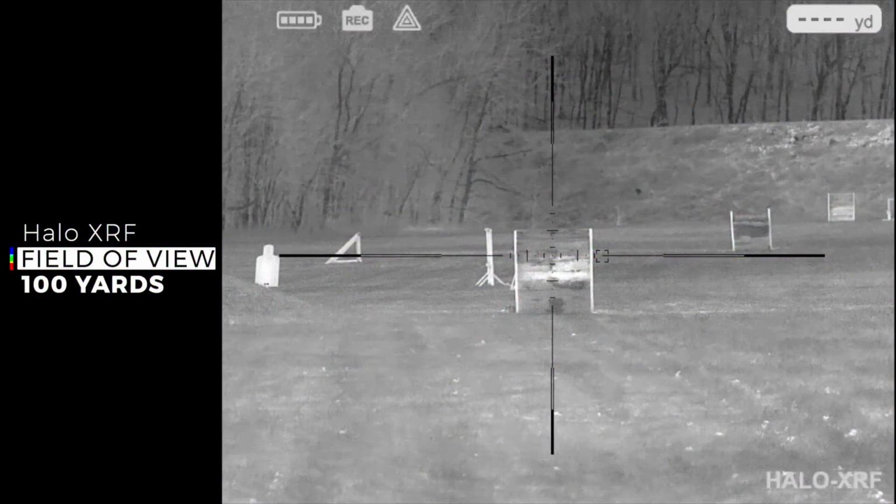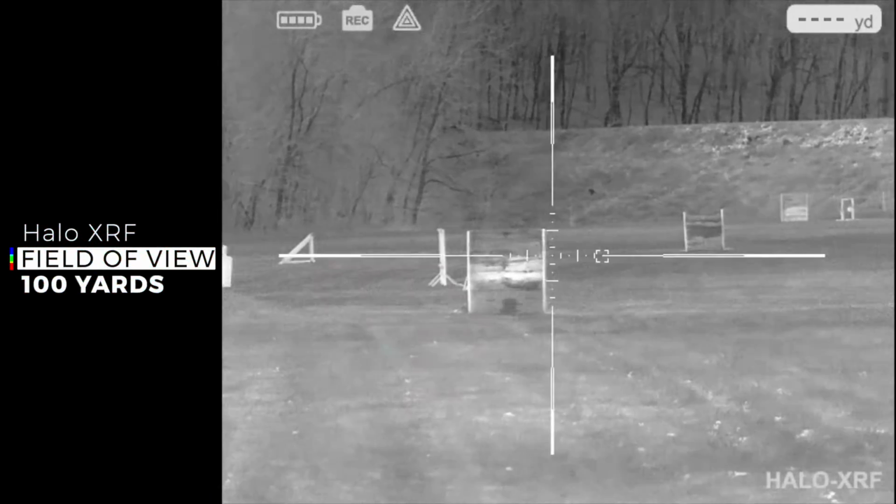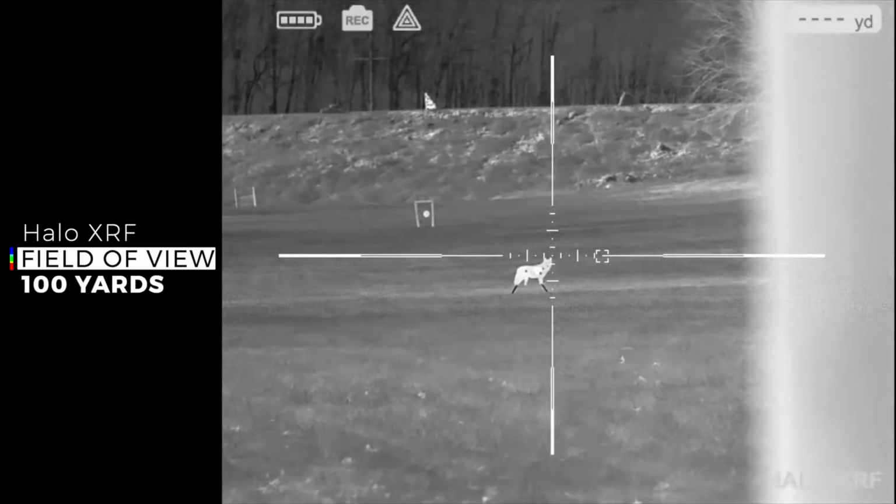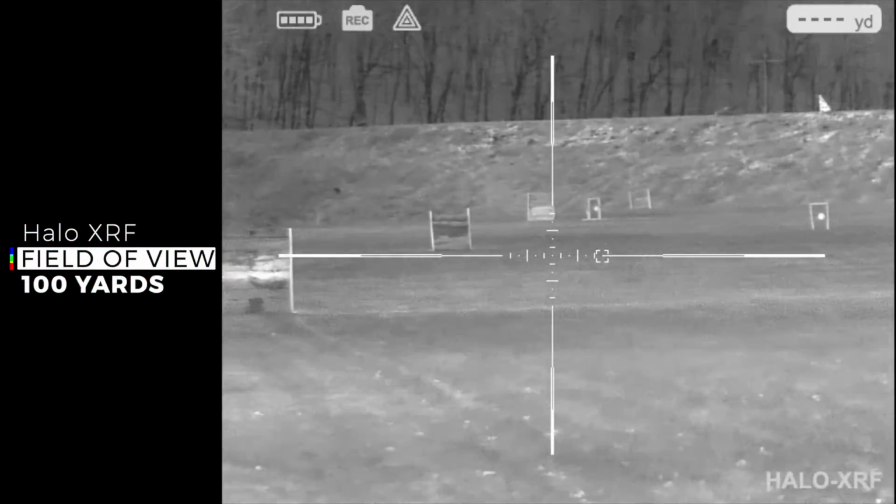That's it. All right, I'm gonna flash up some video of my field of view from my two thermal hunting setups. As you can see, even at 100 yards, that field of view may look fine, but if you're crouched over all night looking through that scope, leaning, panning, it's uncomfortable.